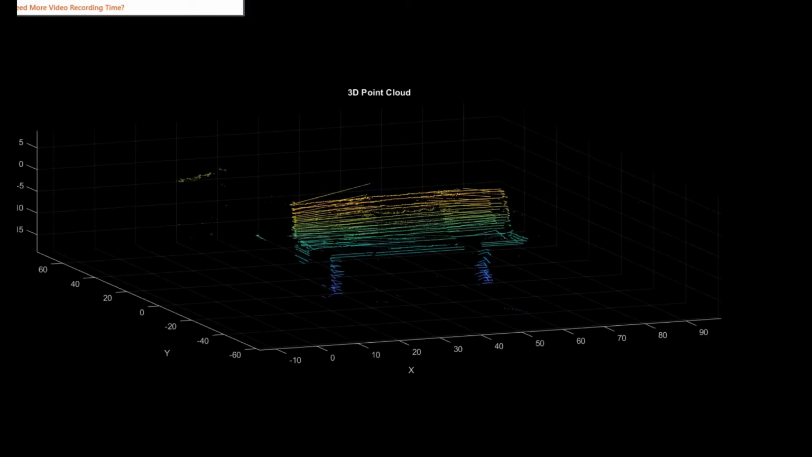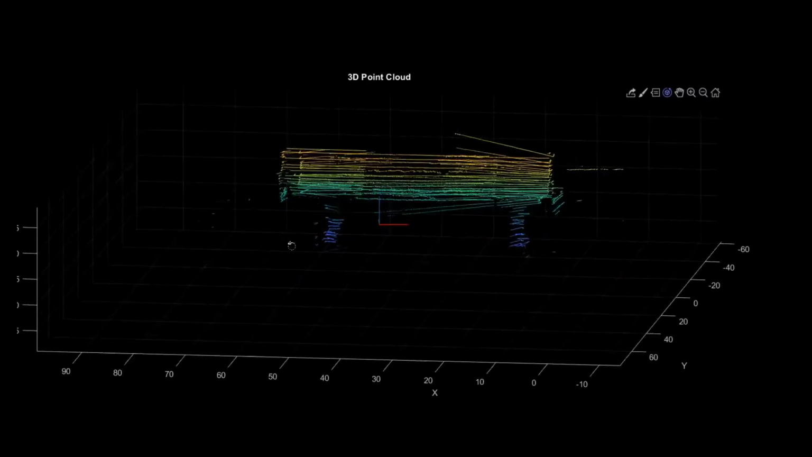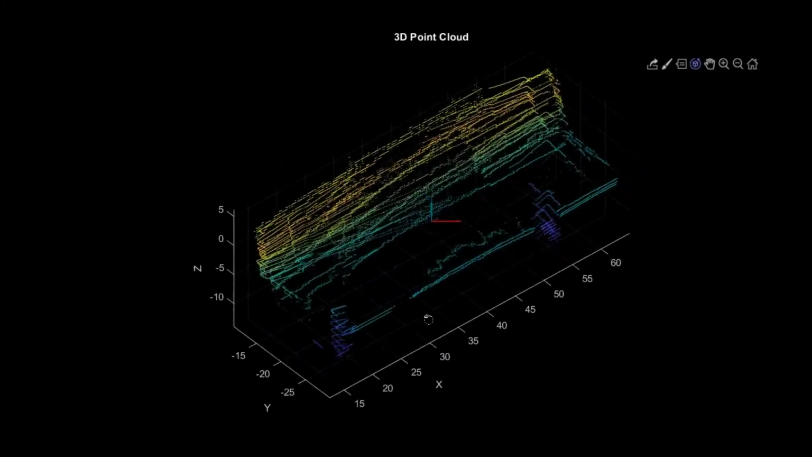The filtering really does make a difference. Here is the 3D point cloud without the filtering. And here's the 3D point cloud after filtering. So how does this scan compare to the actual bench?